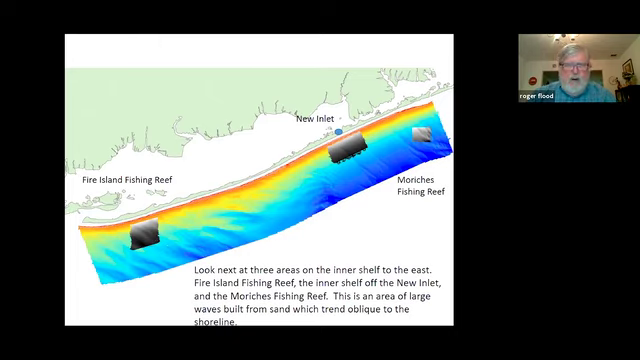The two on either end are fishing reefs, and that thing called New Inlet is a survey partway through. And so we're going to look at these.